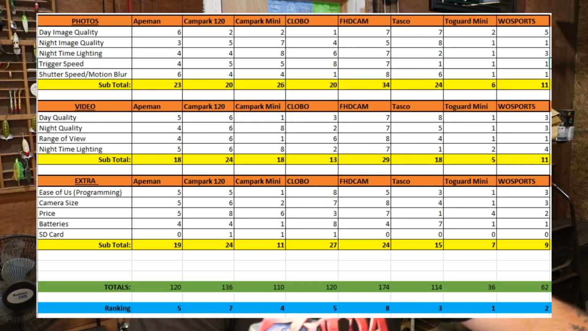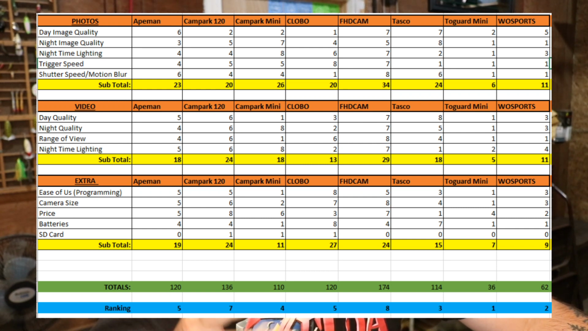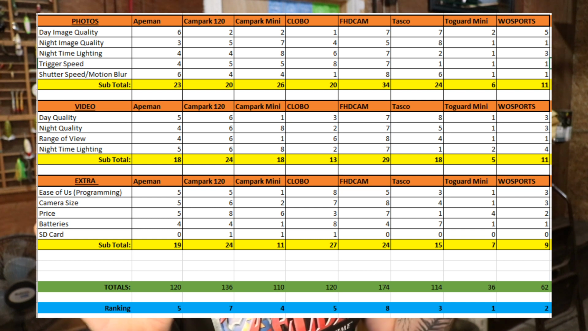Okay, so for the scoring, it's pretty simple. We got 8 cameras, we're ranking the 8 cameras against each other. The lower the number, the better. We have the day image quality, the night image quality, the nighttime lighting, and the trigger speed and shutter speed for all of our photos. For the video, we have the day quality and the night quality, plus the range of view, just to see if it got cropped in a little more, and the nighttime lighting, still good. And then for extras, we have the ease of use, programming, setting up the camera, batteries installation, all that type of stuff. And then we have the camera size. We have the price ranked, batteries, and the SD card.